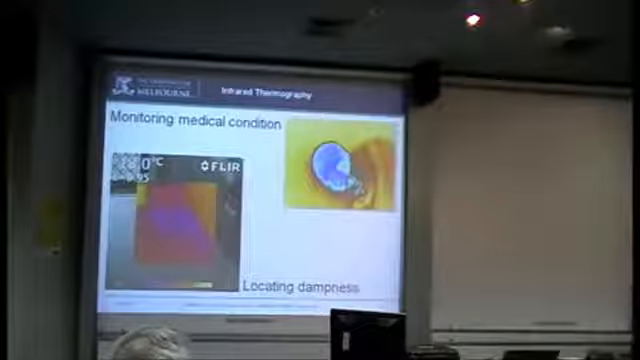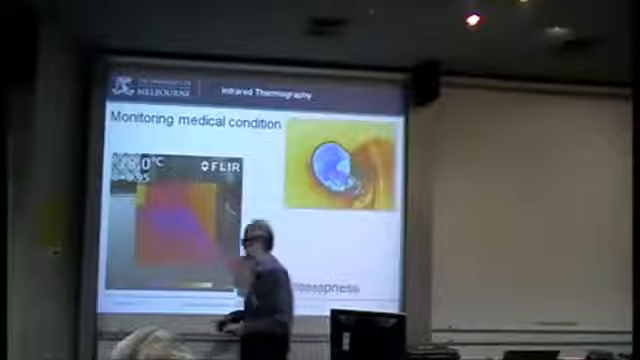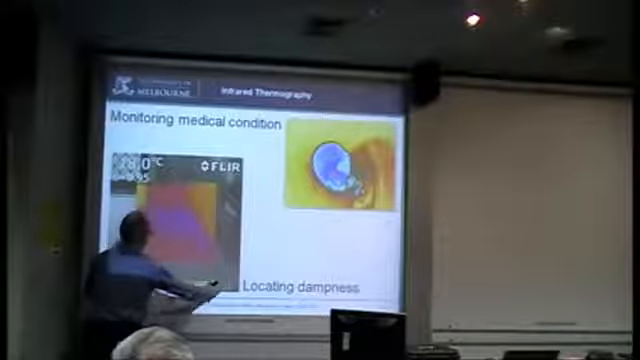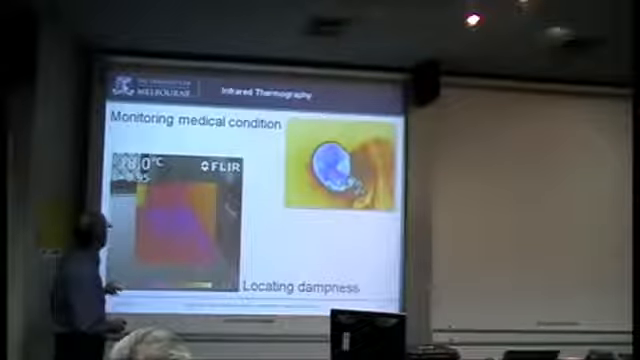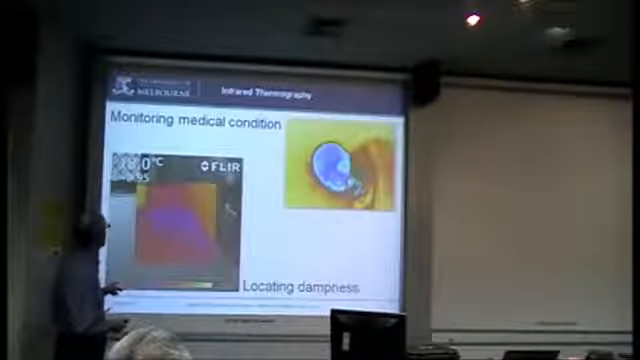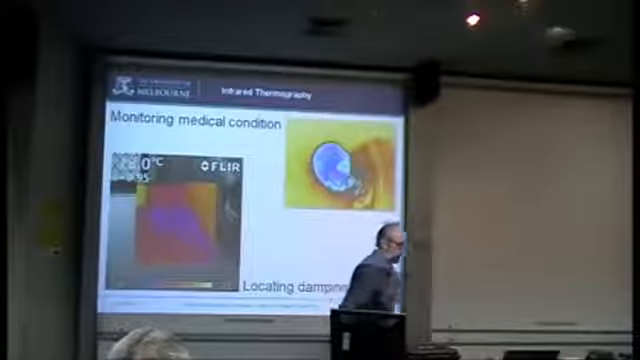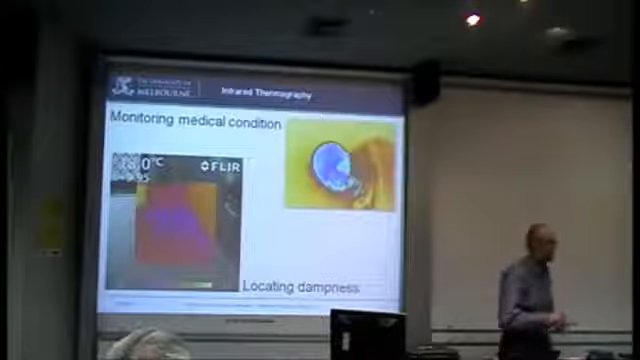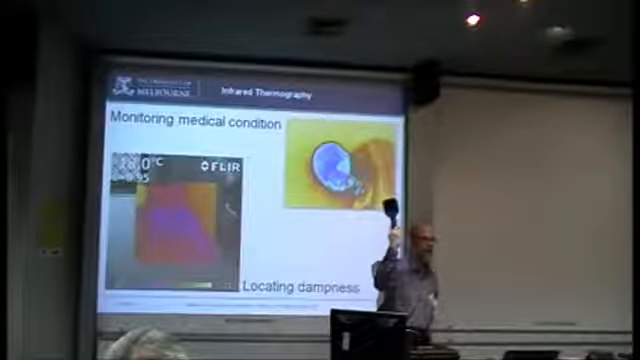What's the scale on the bottom? That's the temperature scale, and that's going from 16 degrees up to 21 degrees Celsius. Some of my images will be pinched from the US, and they may have Fahrenheit in there too. But these cameras you can set whichever you wish. So anybody who still prefers Fahrenheit, you can have your camera set in that.